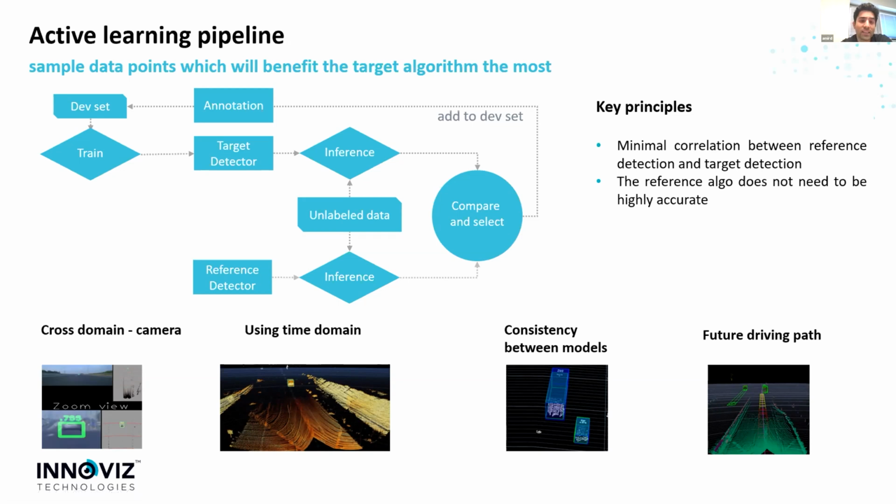And these samples tend also to be really effective for the target detector to get better. So the team can stay focused on the target detector, but still build a relatively efficient active learning system.